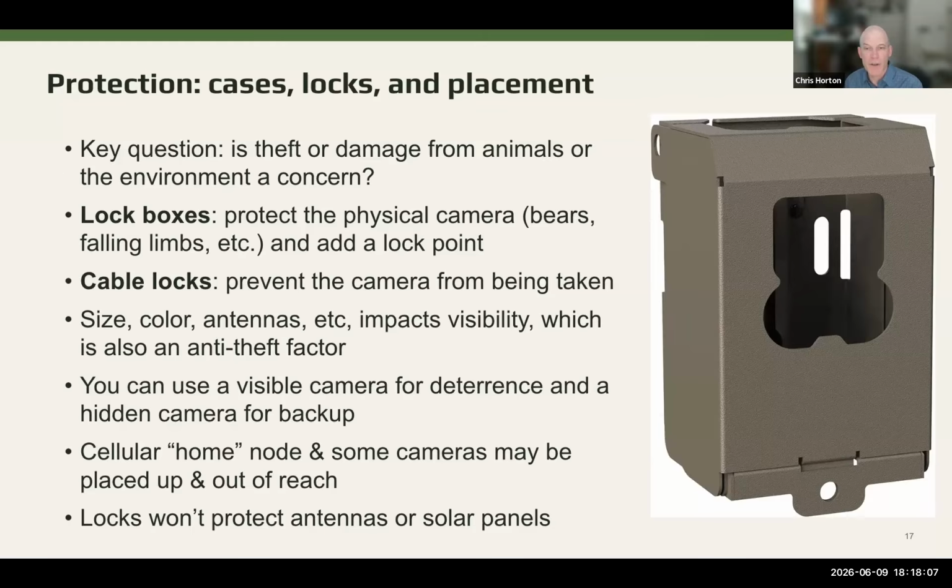And as I mentioned earlier, you can use cameras as deterrents. If you have a camera pointing at a gate, for example, that person who's thinking about trespassing may think twice, and you may have a second camera filming your first camera just in case they think that they're going to do something to your monitoring camera. You've got some evidence there.